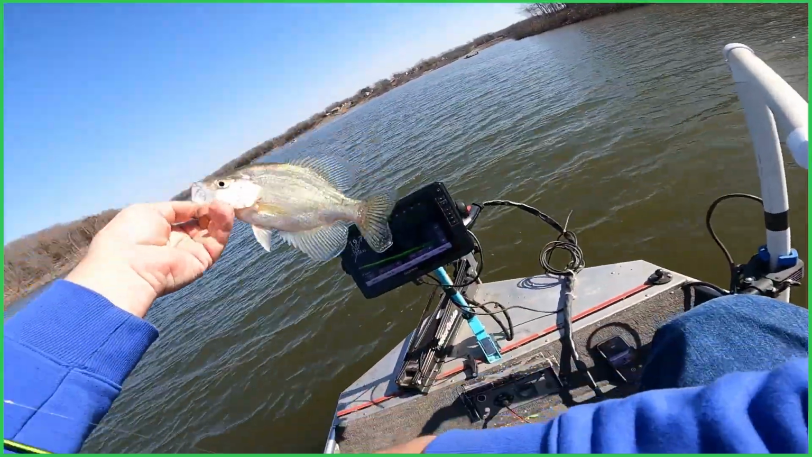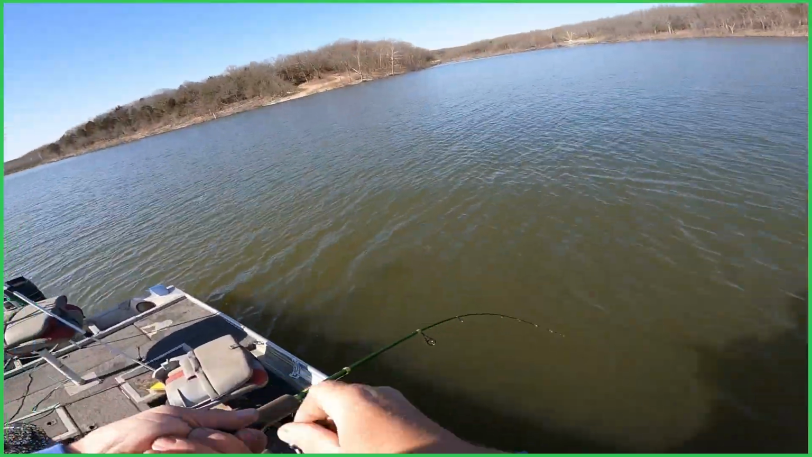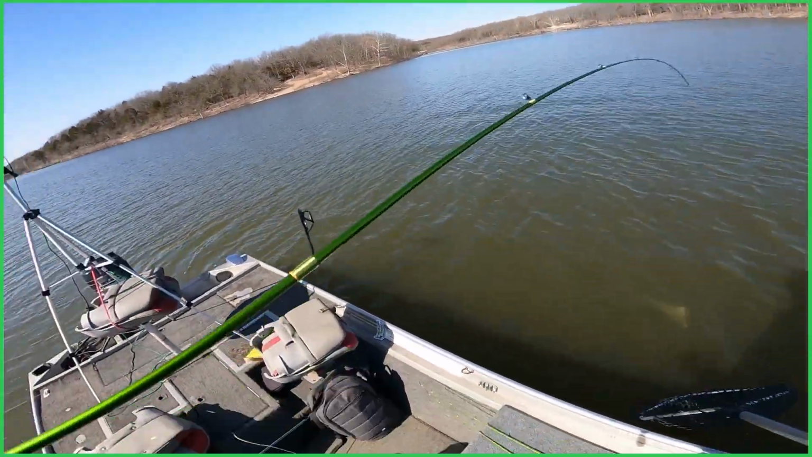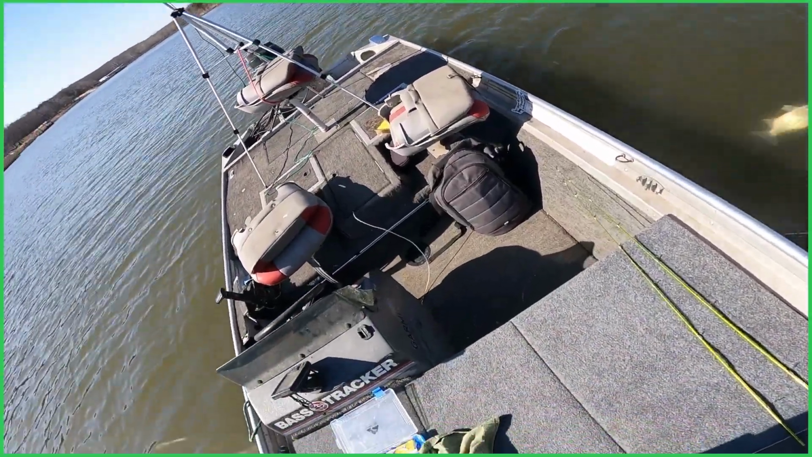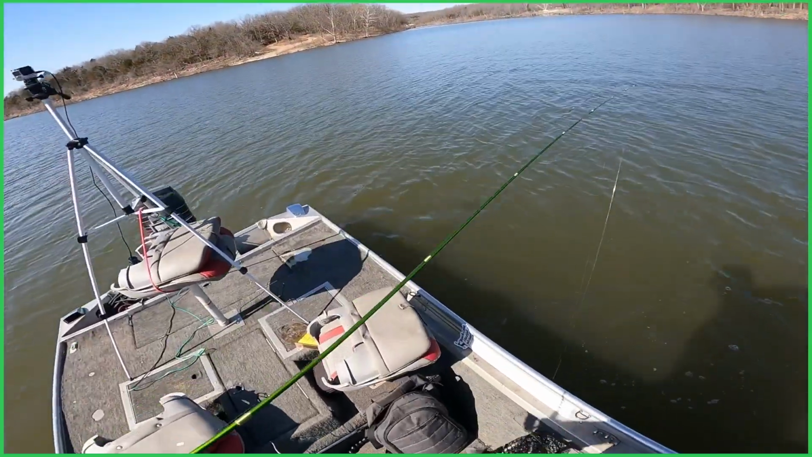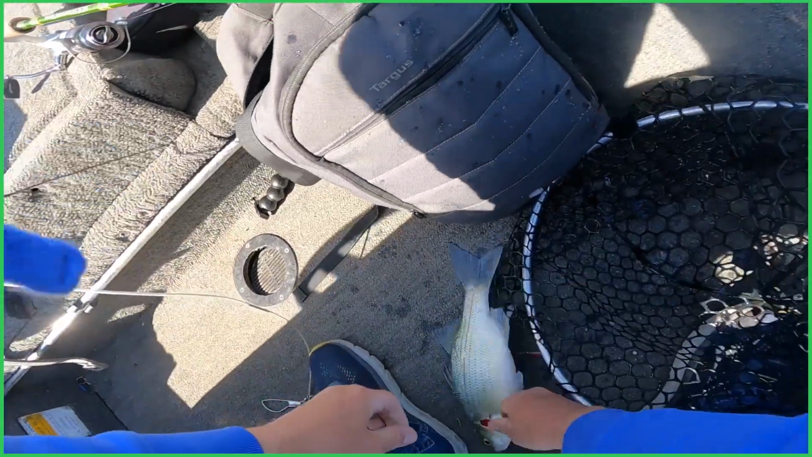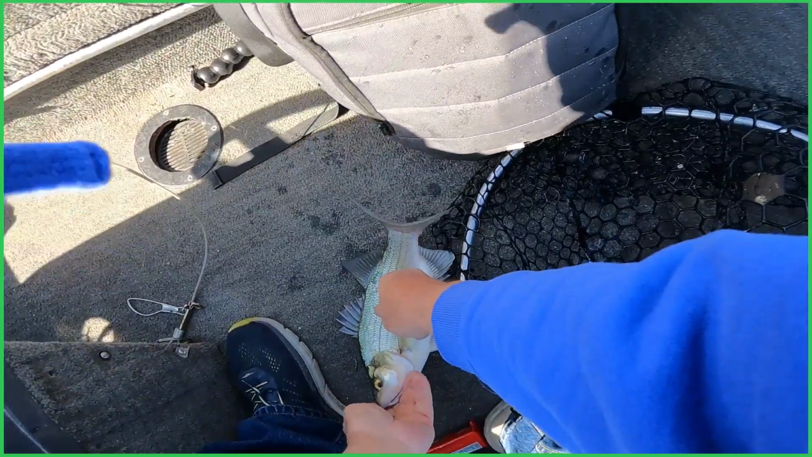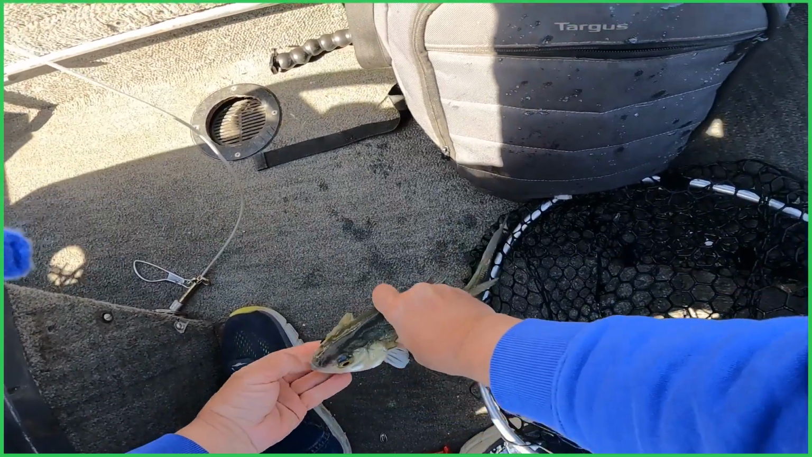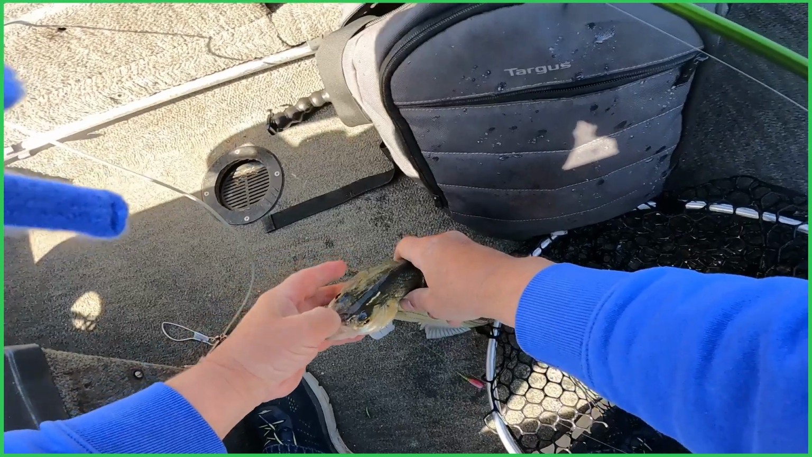Another decent crappie. White bass. Nice white bass. We'll take him. Heck yeah. We'll take a white bass. That ain't no thing at all. Boy, he inhaled that thing too. Come on, open your mouth.